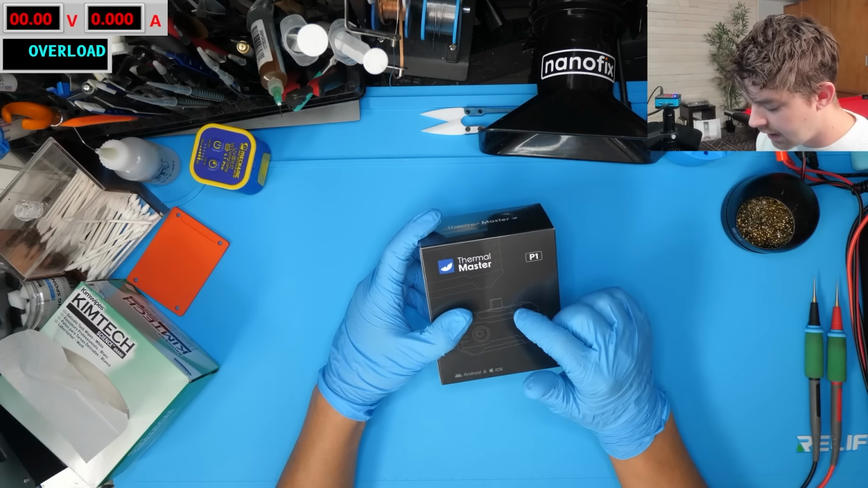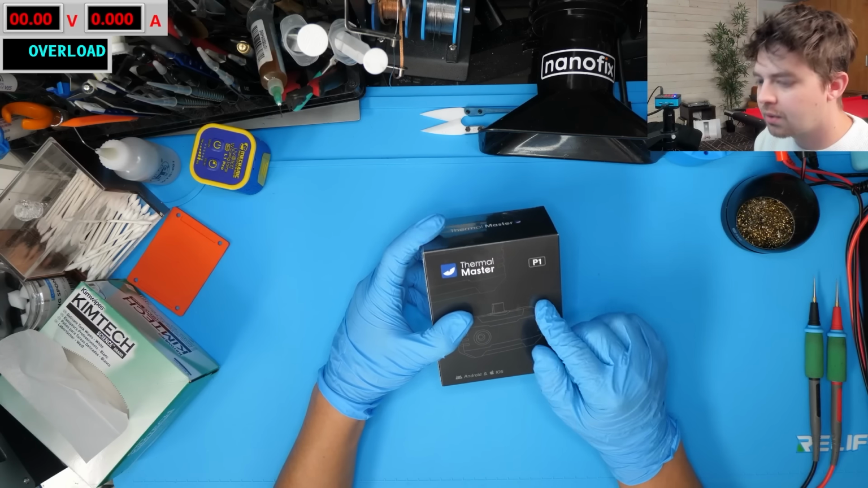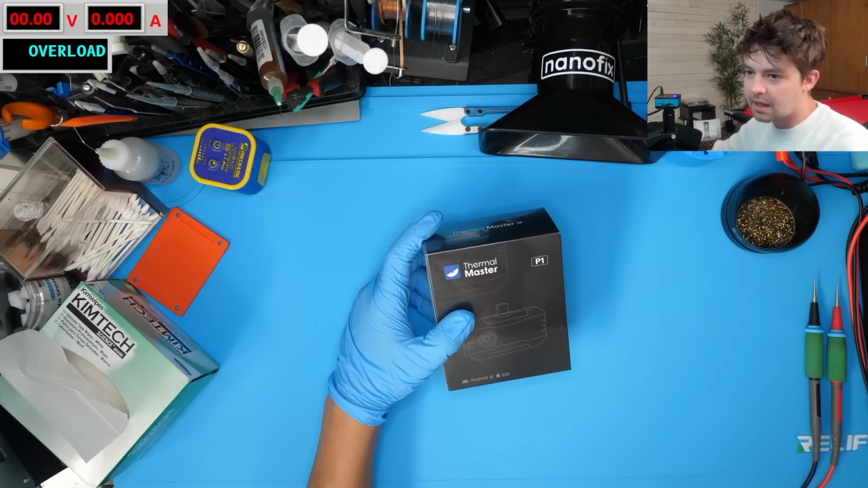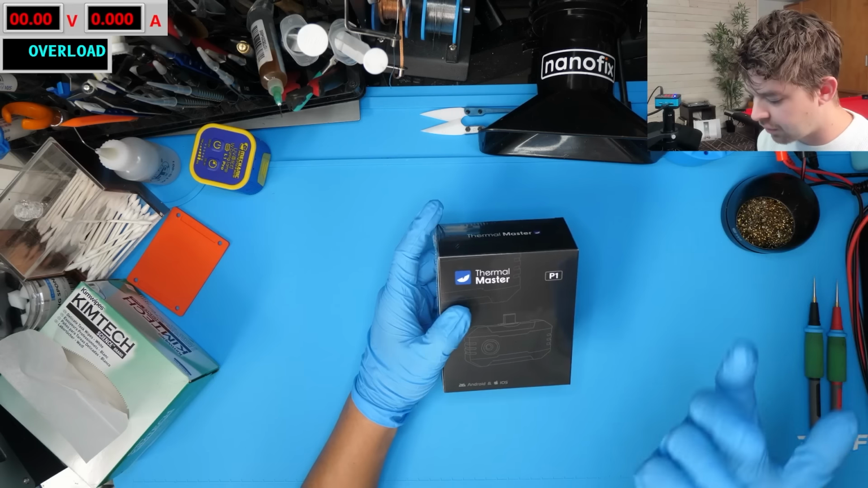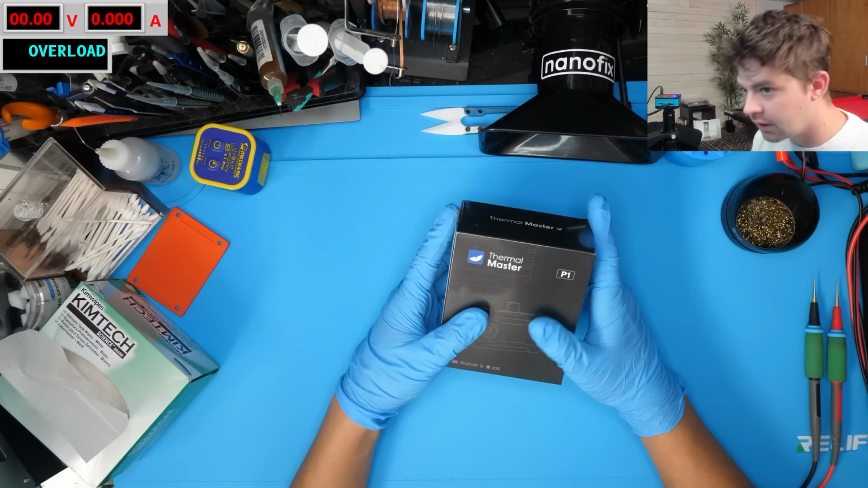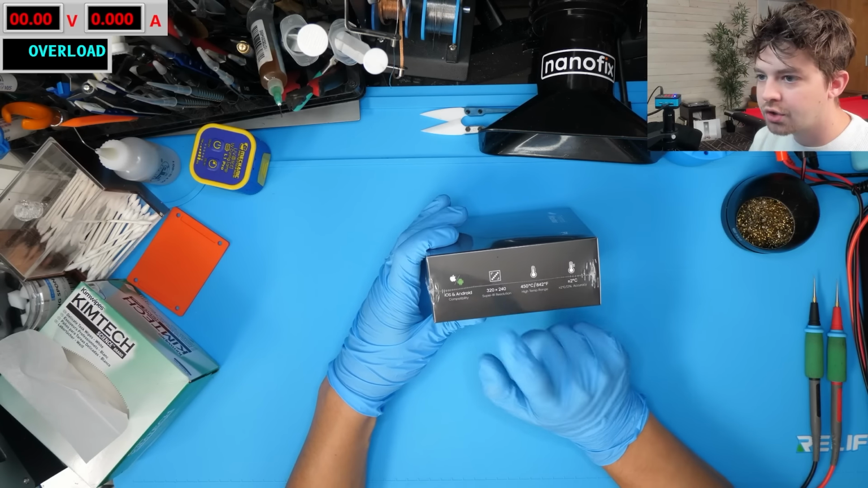So I'm wondering if we're going to get a USB-C to Lightning adapter in this one, and if not, if it will support it, because I actually have the Lightning to USB-C adapter from the P3, so if this doesn't come with it, we can test that out and see if that works. Fortunately, the newer iPhones are coming with USB-C these days, so a lot of people are not going to even need that. You can see this says 320 by 240 Super IR resolution.